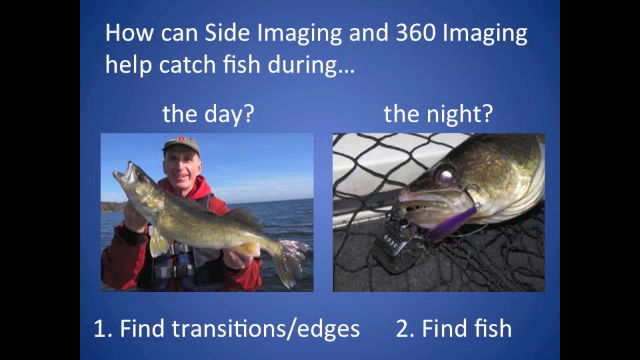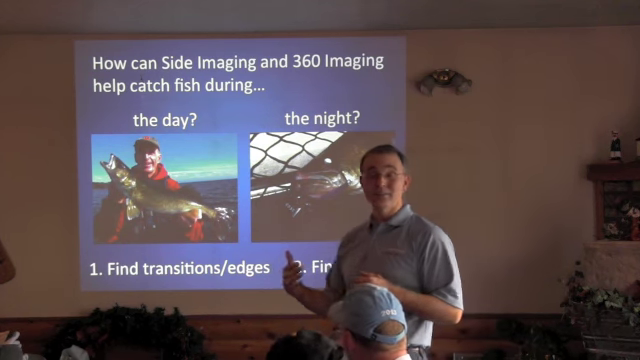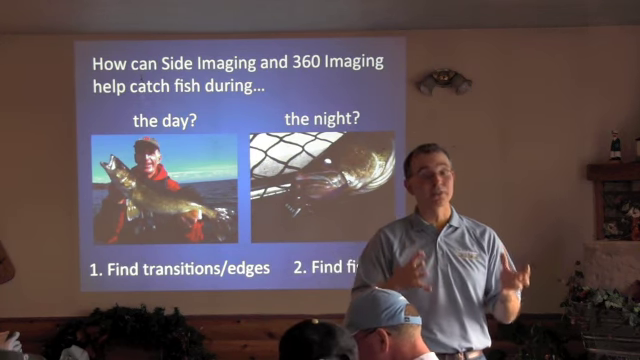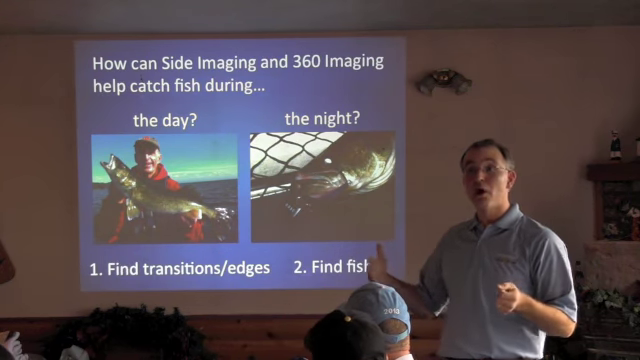So, really, the two questions that we should have as we start to think about tonight's discussion are this. How can side imaging and 360 imaging help me catch fish during the day as well as night? Because even though many of us come up here up to Mille Lacs in the fall to experience the night trolling bite, there are a lot of daytime bite opportunities as well. We can use these same technologies from Humminbird Side Imaging and 360 imaging to help us catch fish not only during the night, when everybody's out buzzing around with crankbaits and stuff like that, but also during the day.